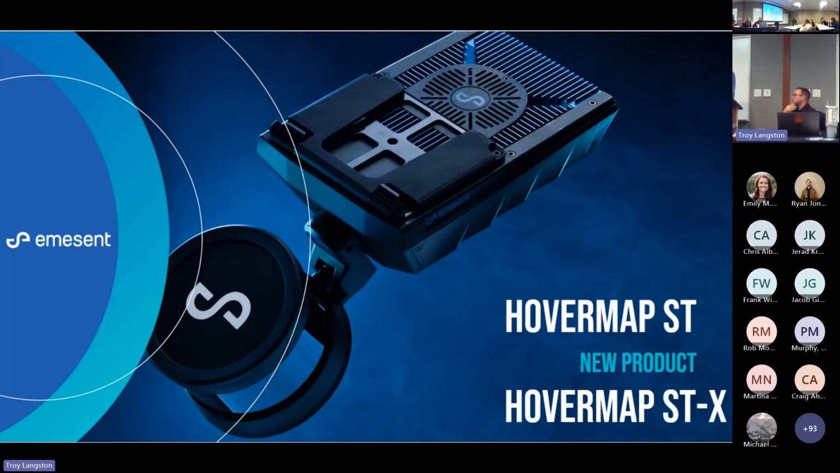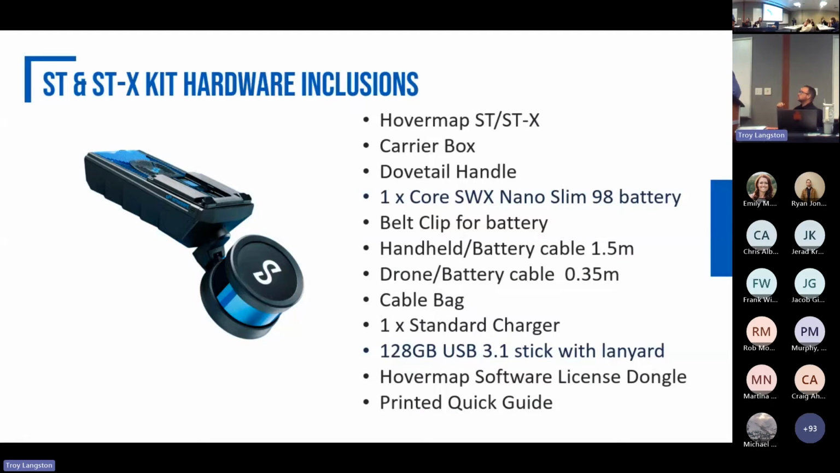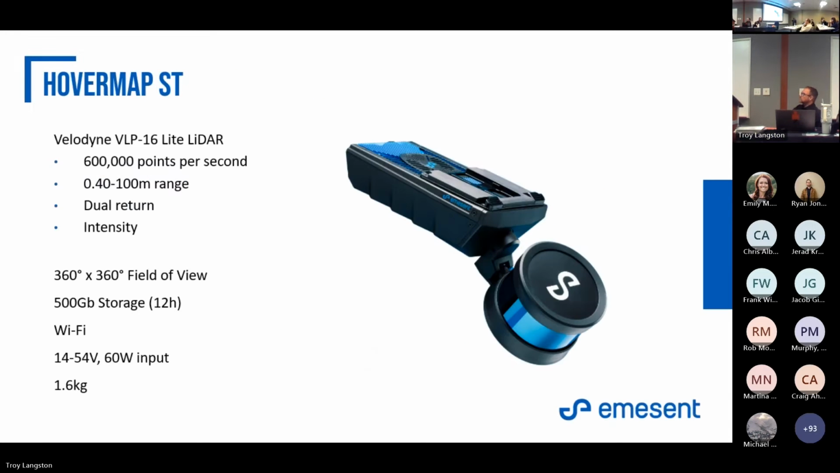We have two different products. Both of them, when you purchase them, come with everything you need to begin hand scanning out of the box. We have two versions, the ST and the STX. But again, when you buy it, you can immediately go out there and start doing hand scanning. The Hovermap ST uses the Velodyne VLP16 pod, which you're probably pretty familiar with, fairly standard in the industry. That's 300,000 points per second, with dual return at 600,000 points.